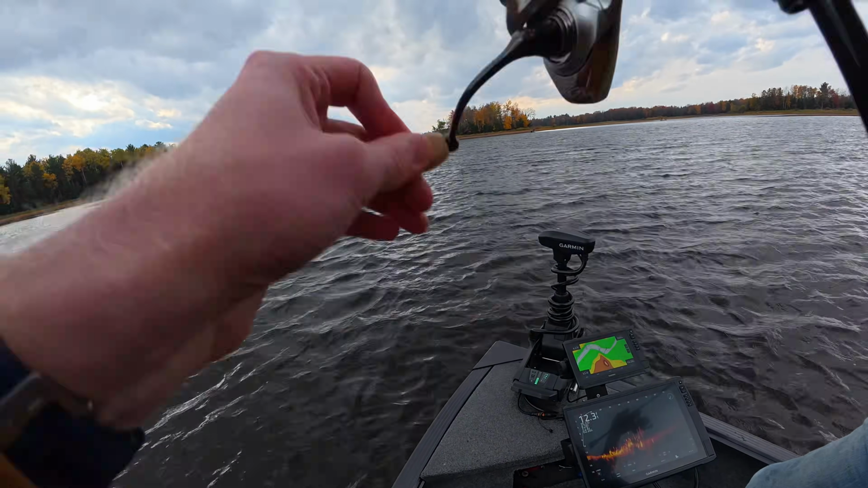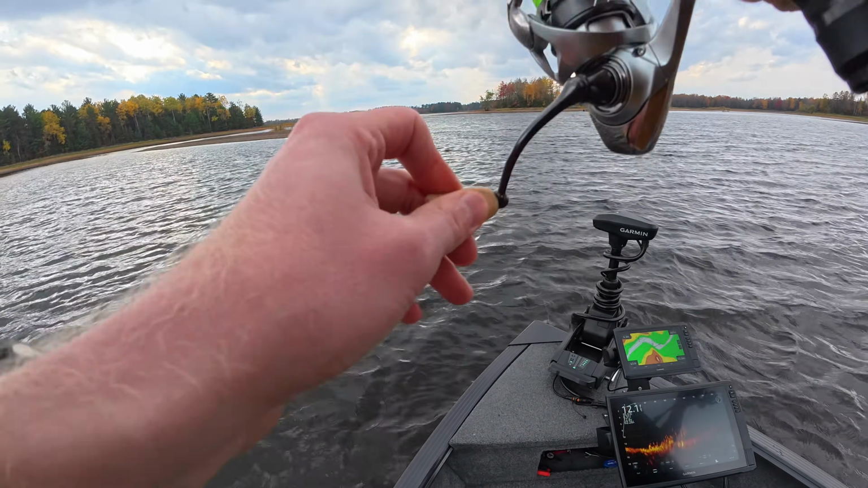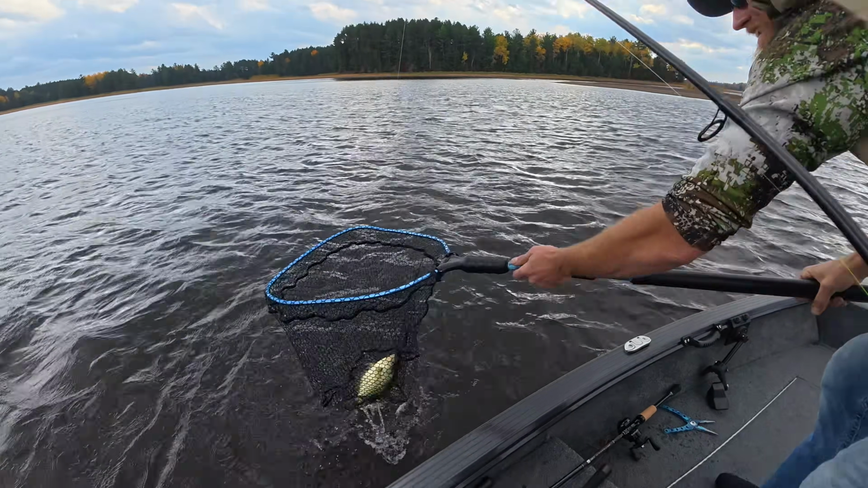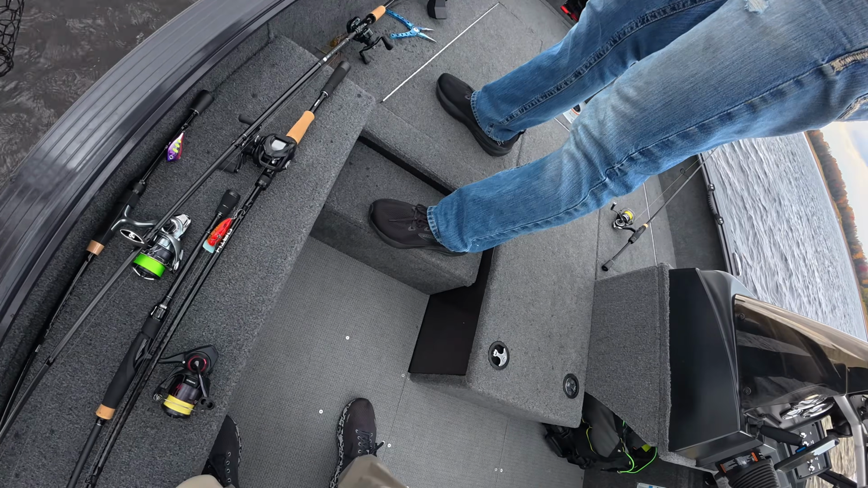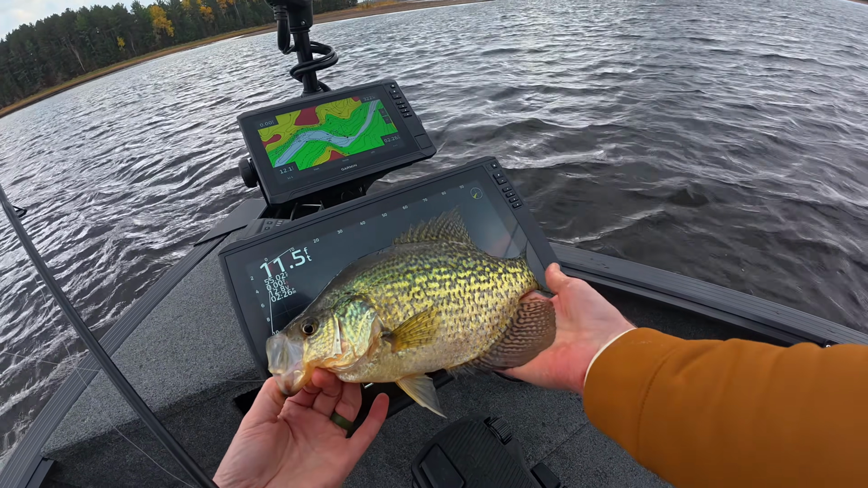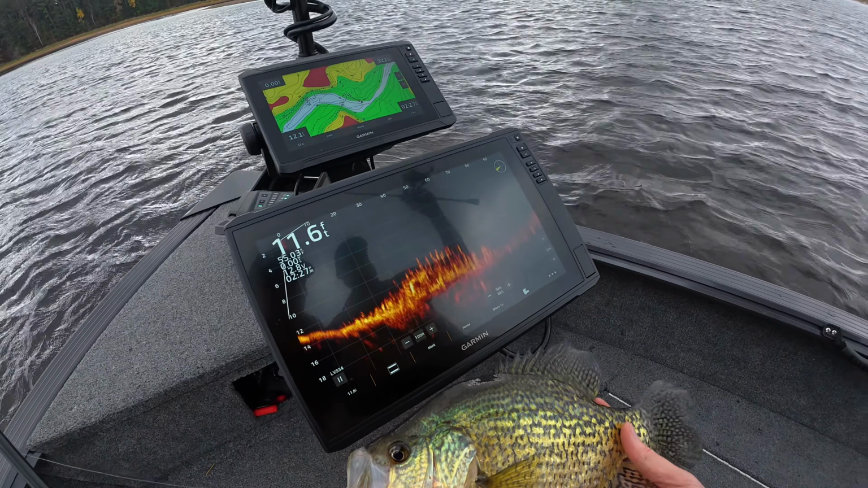Got him? It's a nice one, whatever it is. This is a crappie. Holy crap. This one's probably 14. Told ya. That's what we're after. I'm glad you grabbed the net on that one. That's a 16-inch Garmin right there, and look how big that slab is. And there's some more down there.